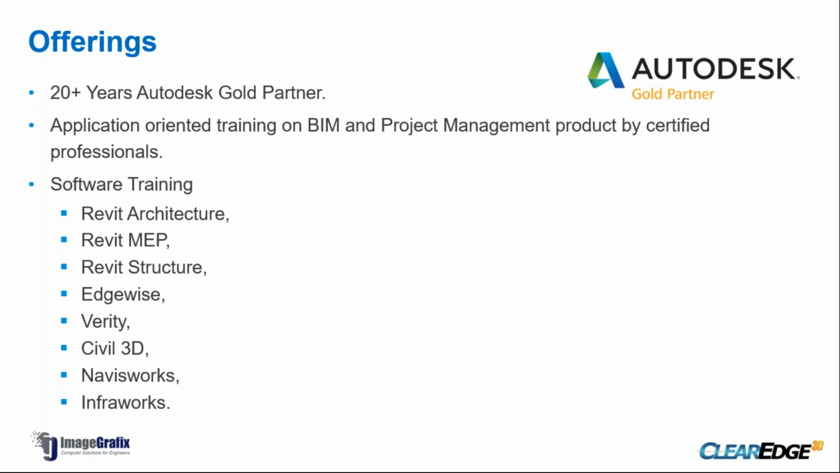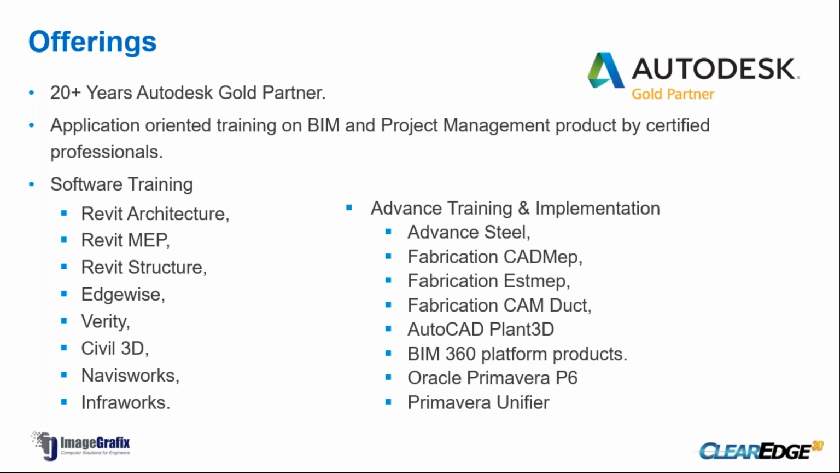On software training, we do training on Revit, MEP, architecture, structure, Edgewise and Verity, which are ClearEdge products, and Civil 3D, Navisworks and InfraWorks. We also do advanced training and implementation on Advance Steel, CAD MEP, Estimation MEP, CAMDuct, Plant 3D, Oracle Primavera and Unifier products. These trainings are offered online as well, and given the COVID situation, many people are taking trainings online on this software nowadays.